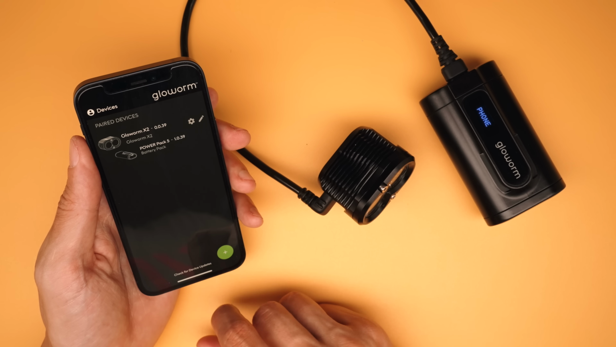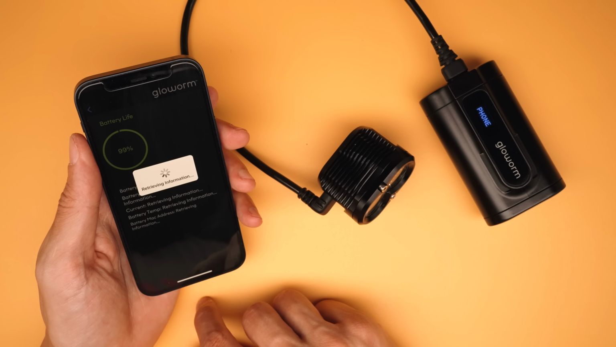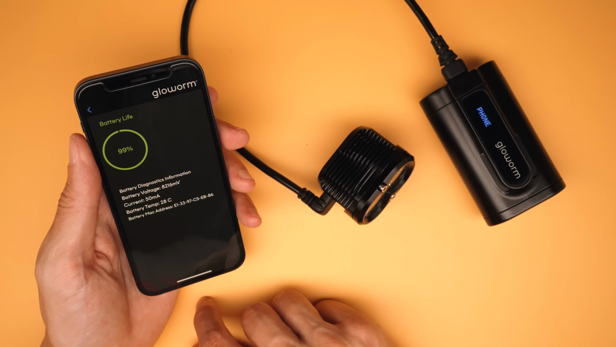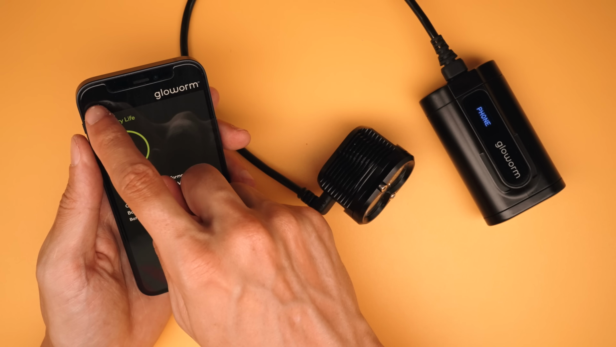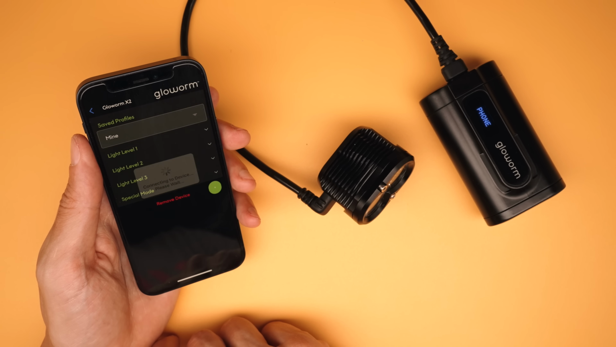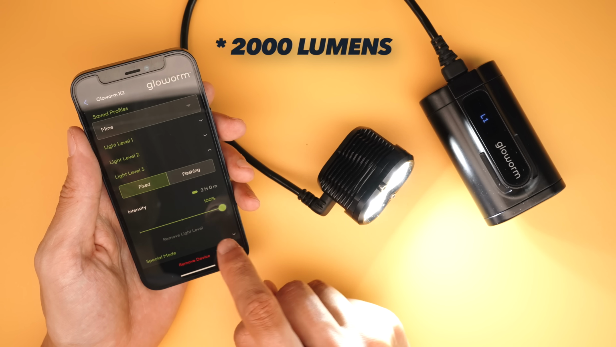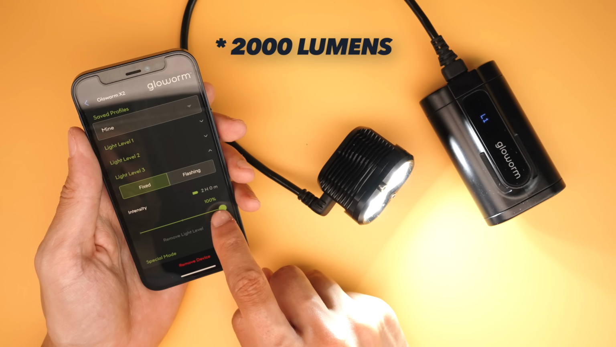Last reason is the customization. I can set up how many modes I want via the app, and while it's not the best app in the world, it does the job good enough for me. In my case, I have 3 main modes, one full 200 lumens, which never really gets used, but it's good to have in an emergency.